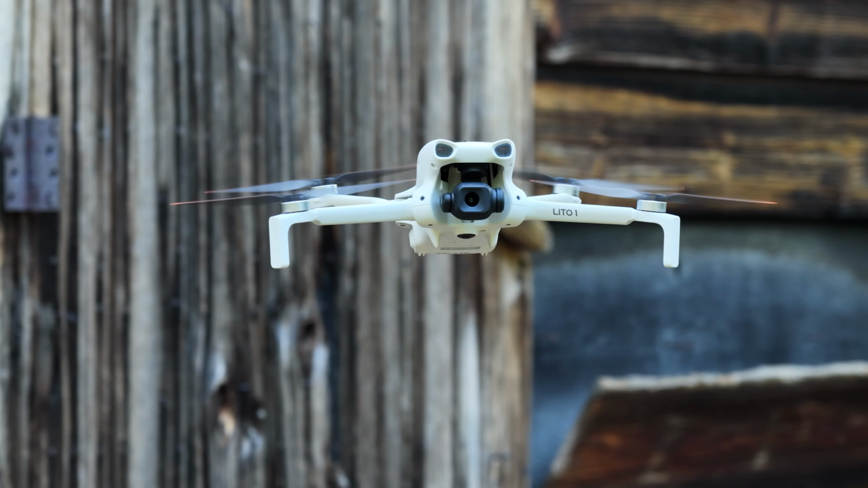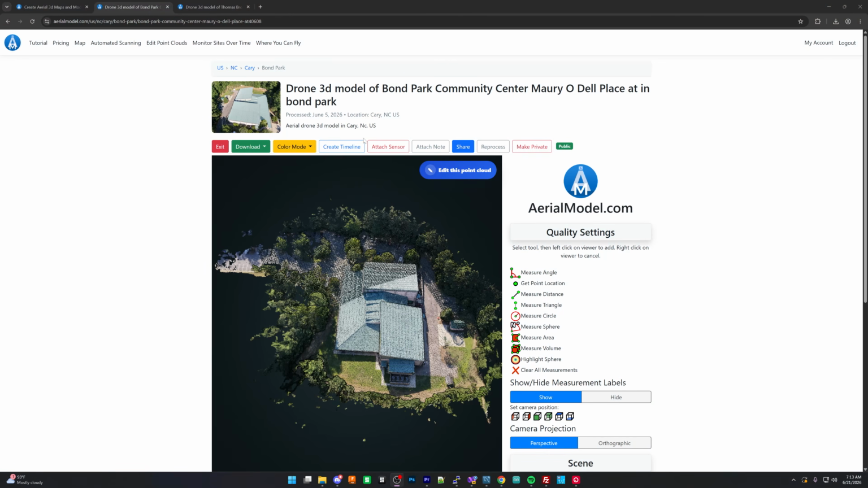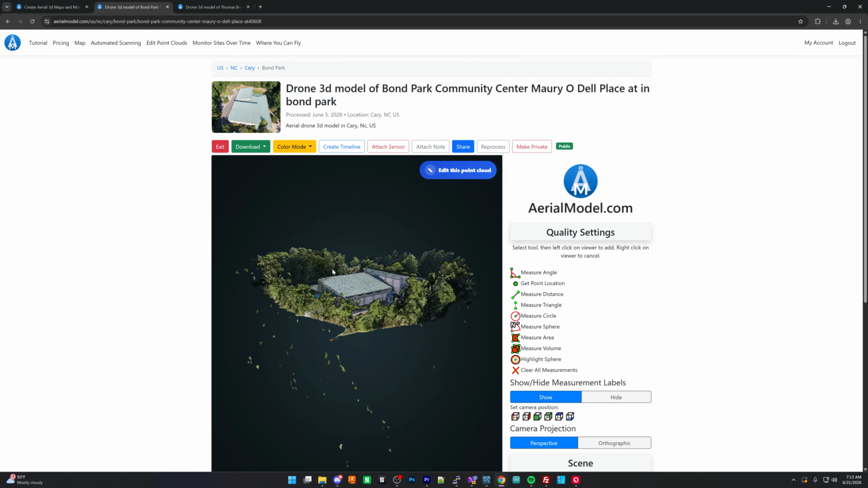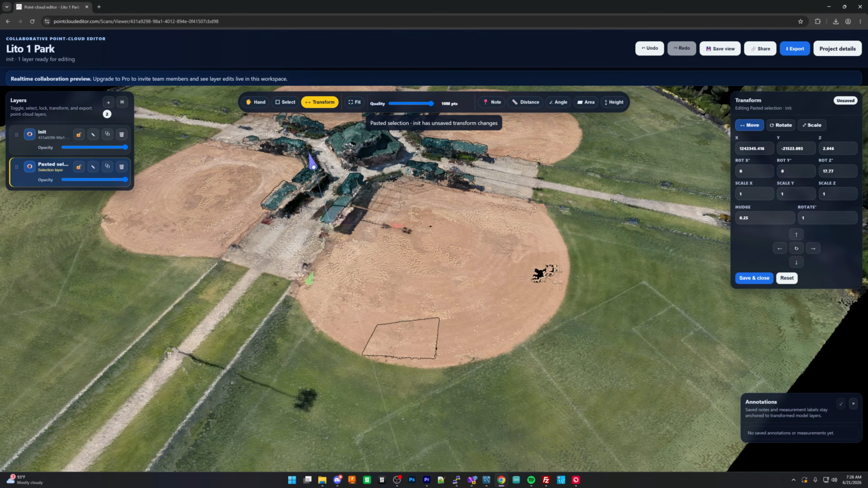This is the DJI Lito 1. In today's video, I'm going to show you how you can make 3D models and point clouds with this drone via photogrammetry. I'm also going to show you how you can make this drone more accurate without RTK, PPK, or ground control points. And lastly, I'm going to show you how to patch and clean up the resulting model so you can present it to clients.